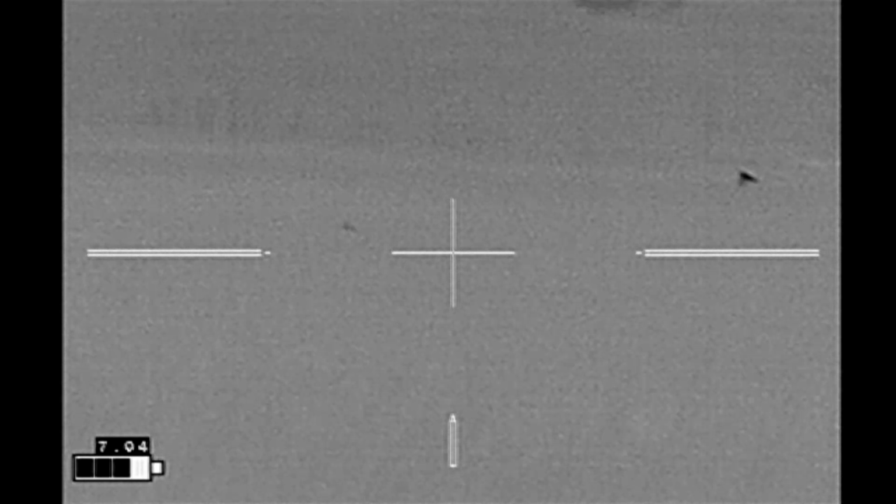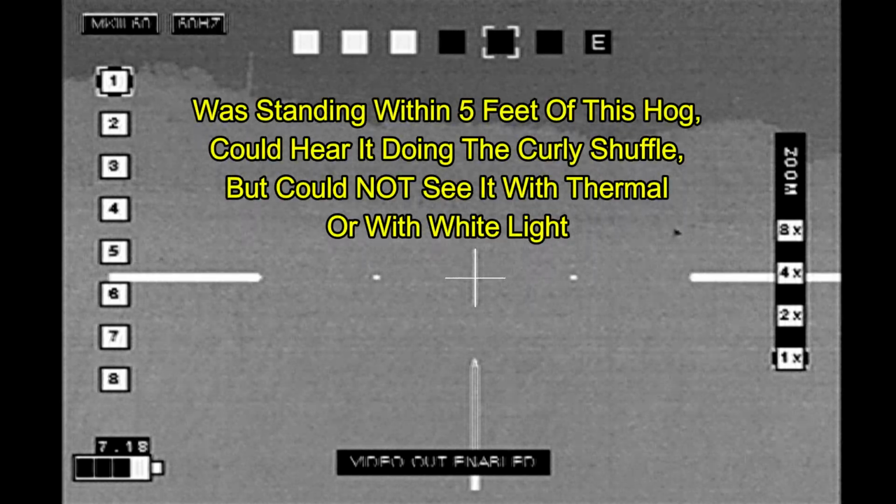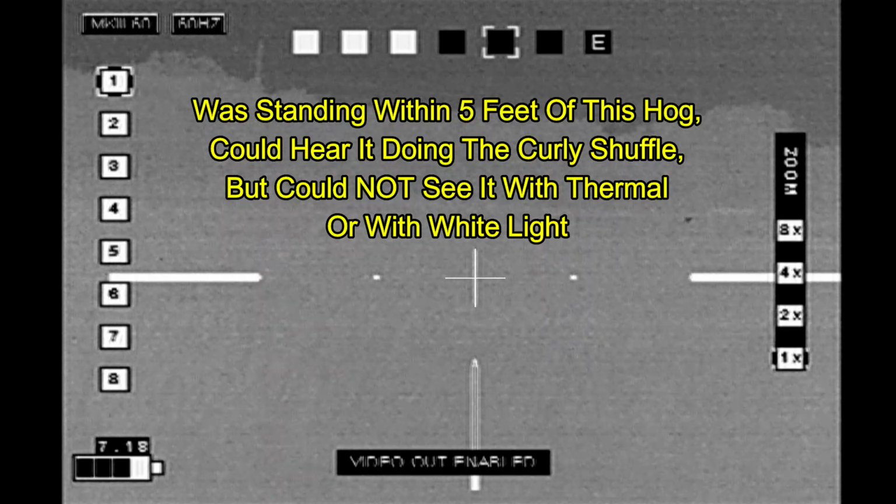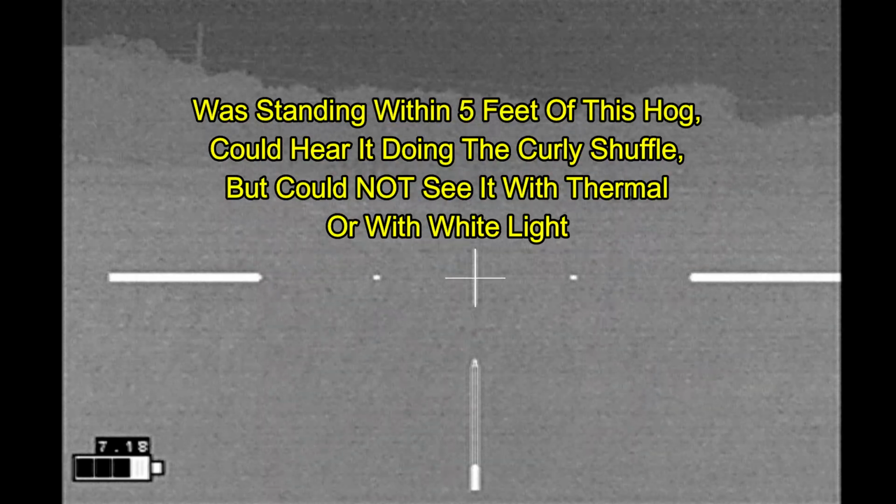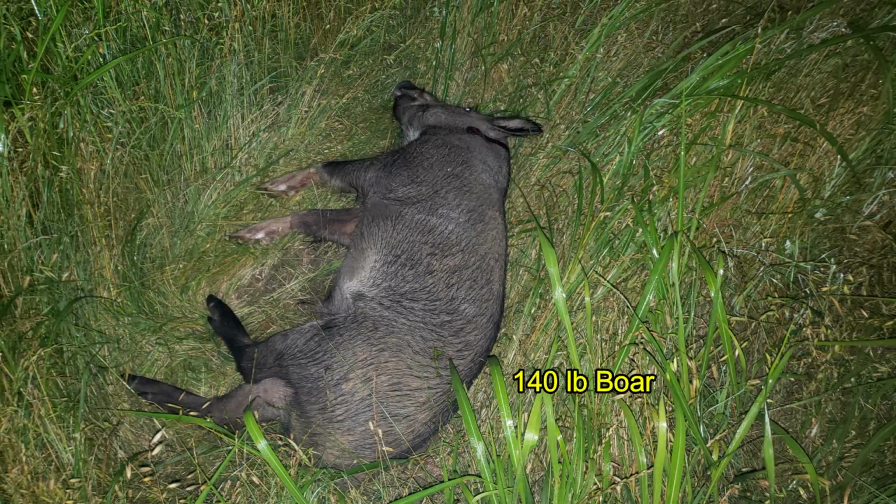Finding hogs in high grass can be really tough sometimes. I knew almost exactly where this hog was, and despite walking out to it and standing within 5 feet of it, I could not see it. But fortunately, I could hear it because it was going through the curly shuffle. I took 2 steps over to the right, and the hog appeared before me. He turned out to be a 140-pound boar. Got him loaded up in the truck.